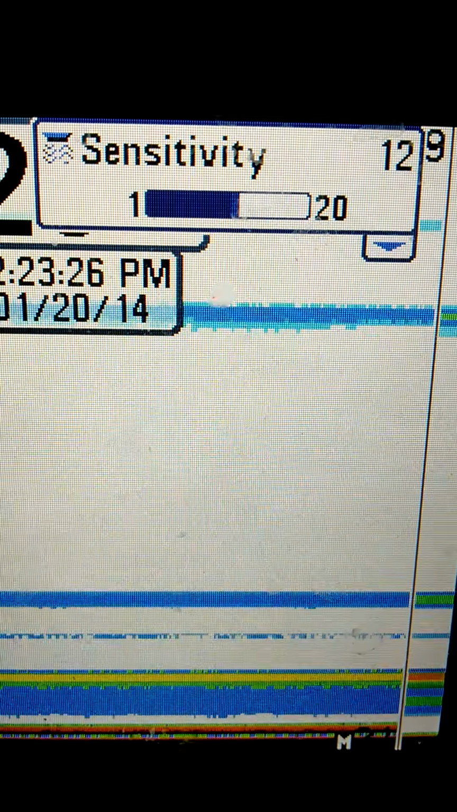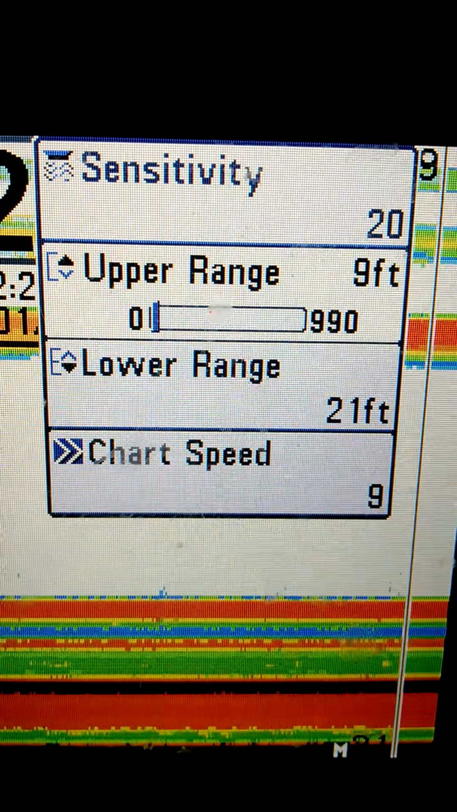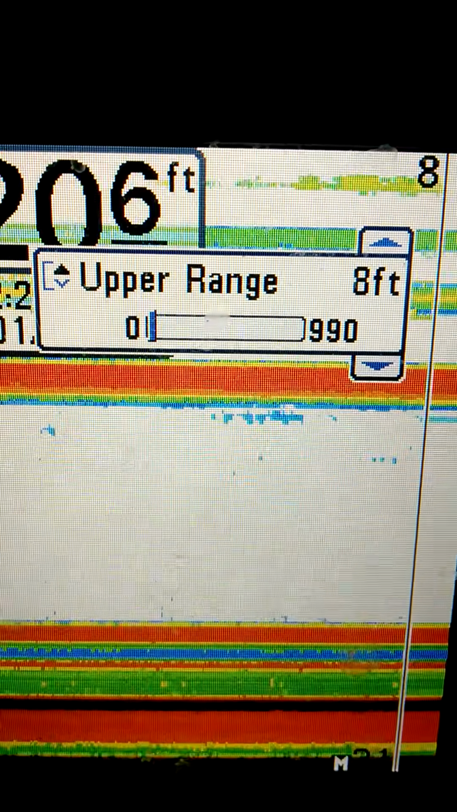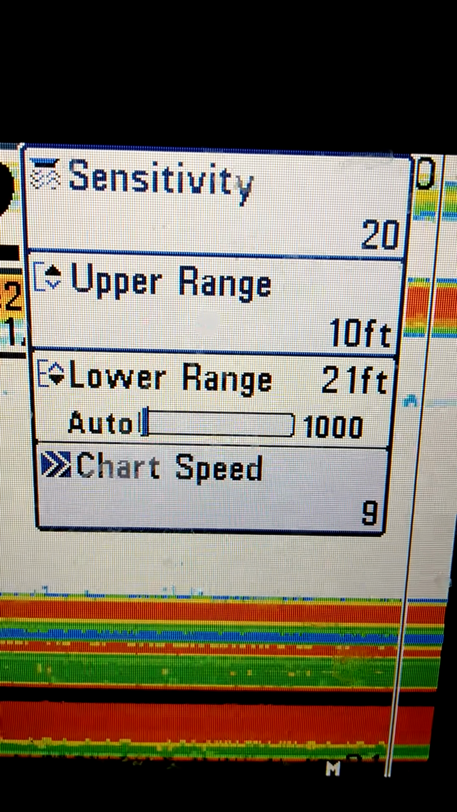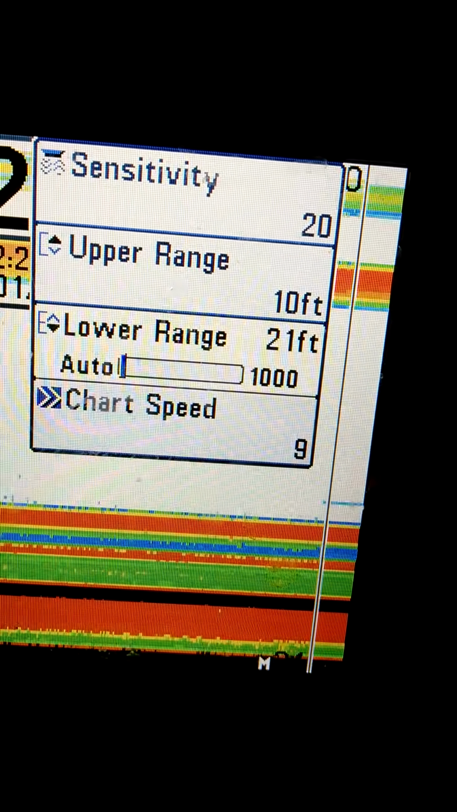What I tell everybody to do is turn their sensitivity all the way up. Start out with upper range if it's on 0. So if we're in 20.6, I like to set my upper range about halfway in the column. So we'll go about 9 or 10 here. Lower range, I want to put just a little bit below my upper range, which we're in 20.6. Let's leave it at 21.